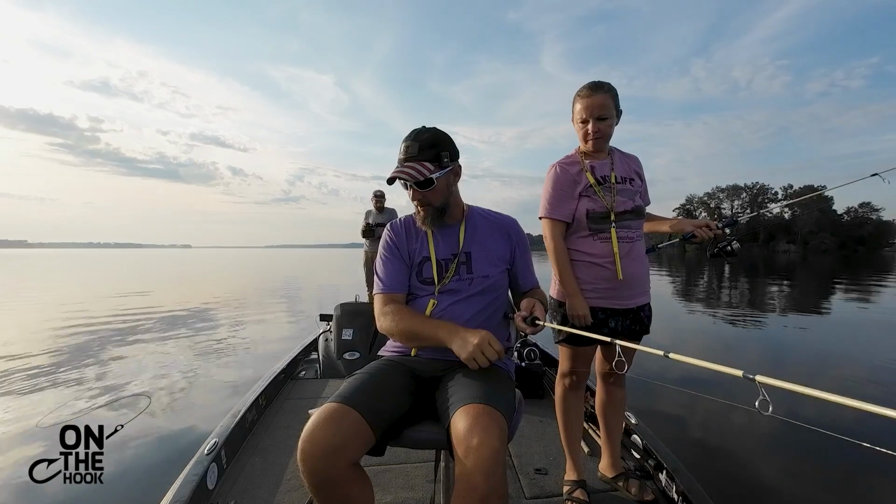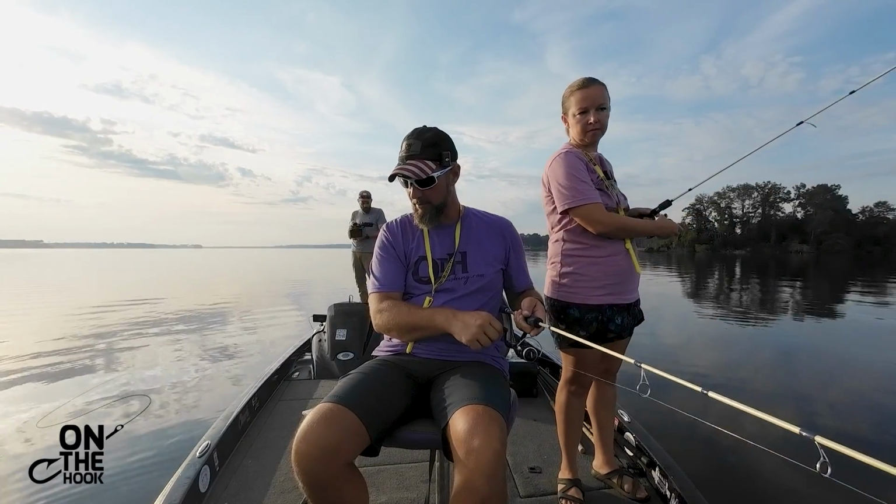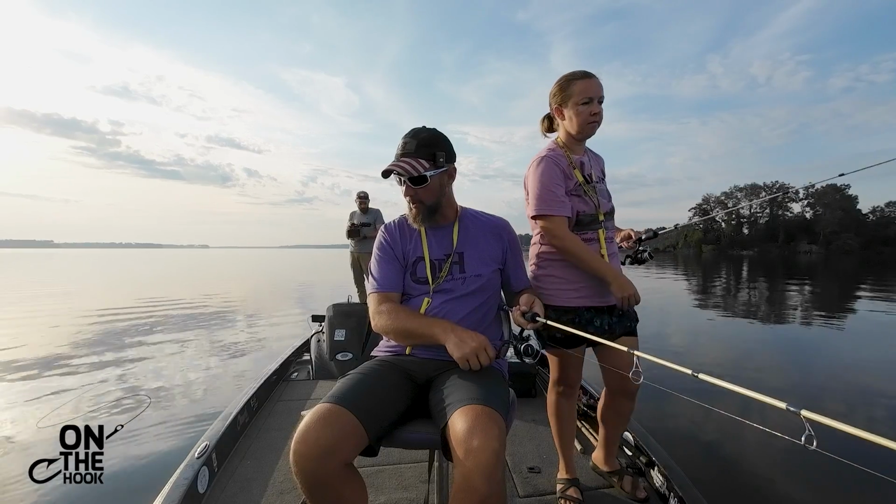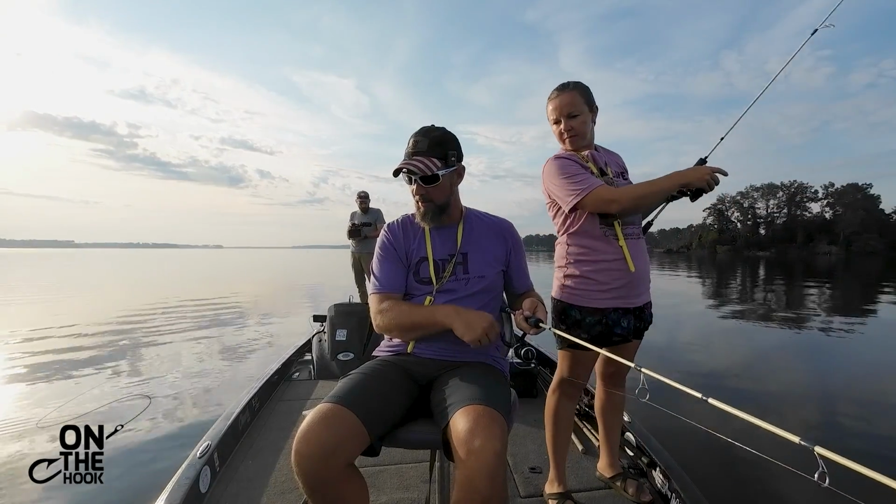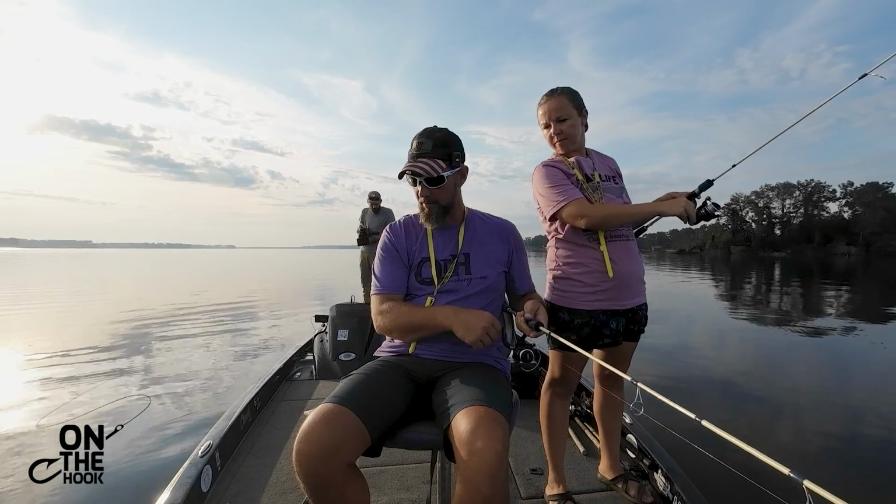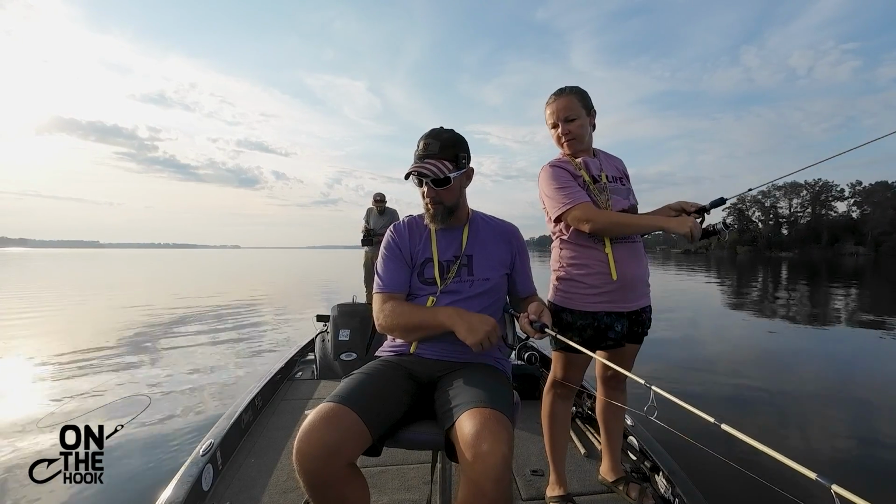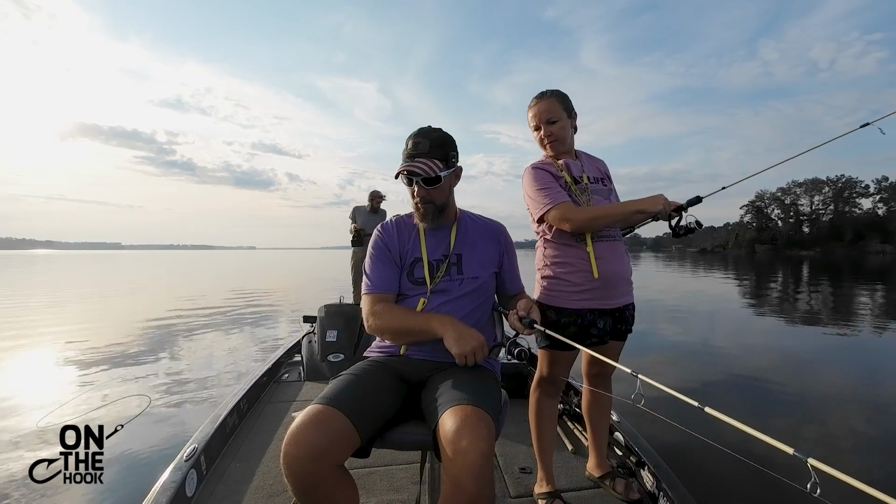If I can figure out what these fish are that are in here mixed in with the crappie, maybe I can figure out how to stay away from them so that I can actually catch the crappie that are in there. So I threw a curly tail on because just about everything eats a curly tail. Not always ideal for targeting fish, but.